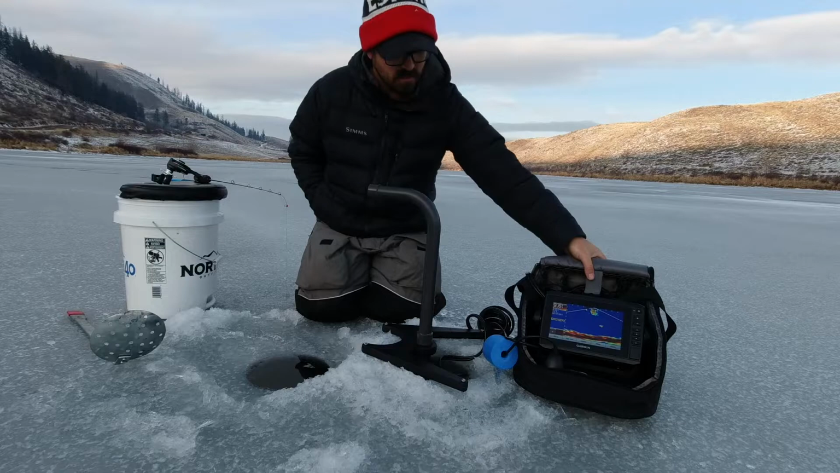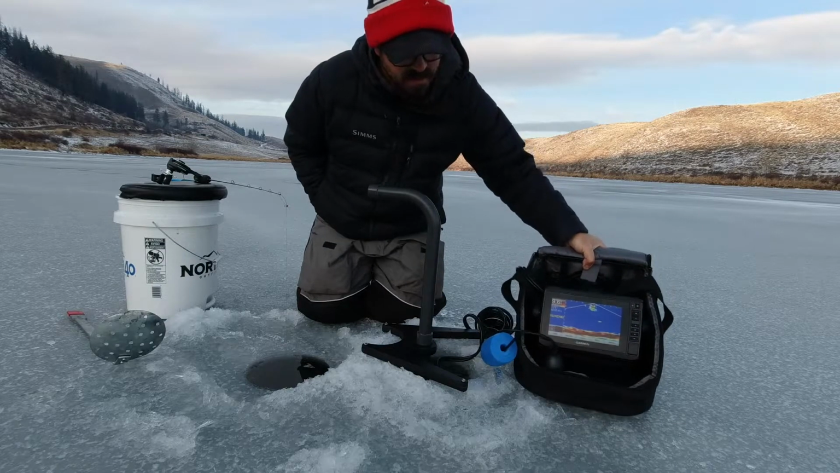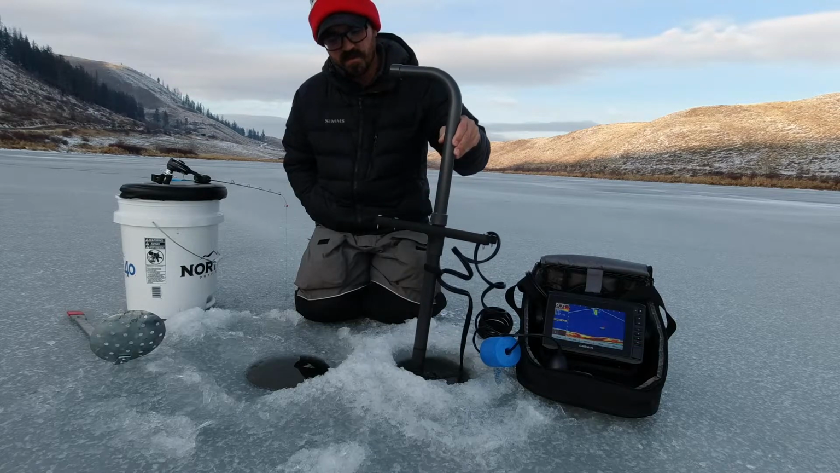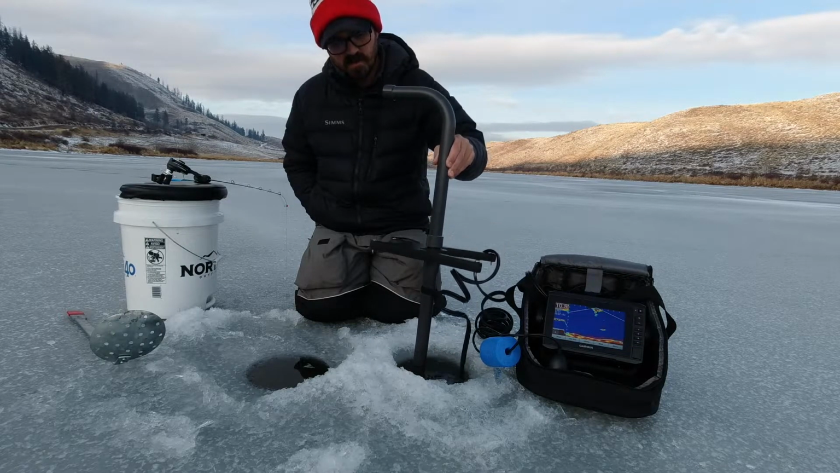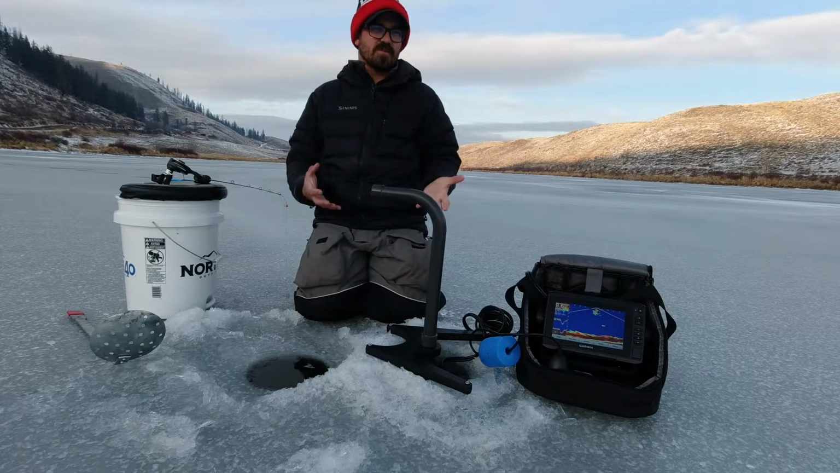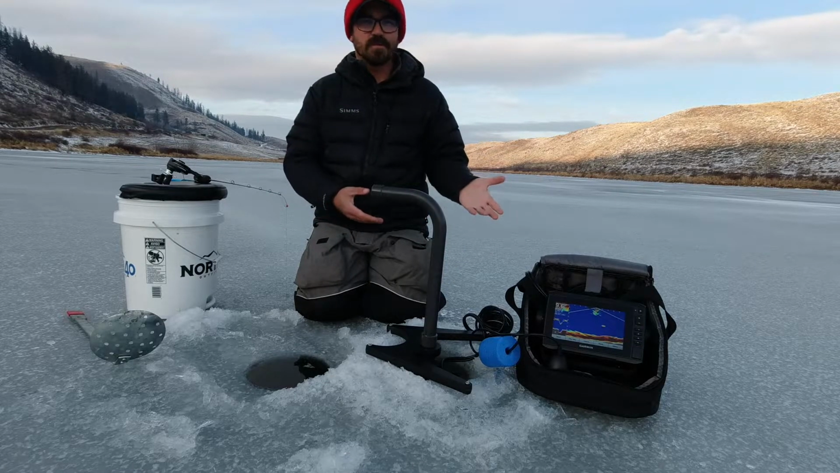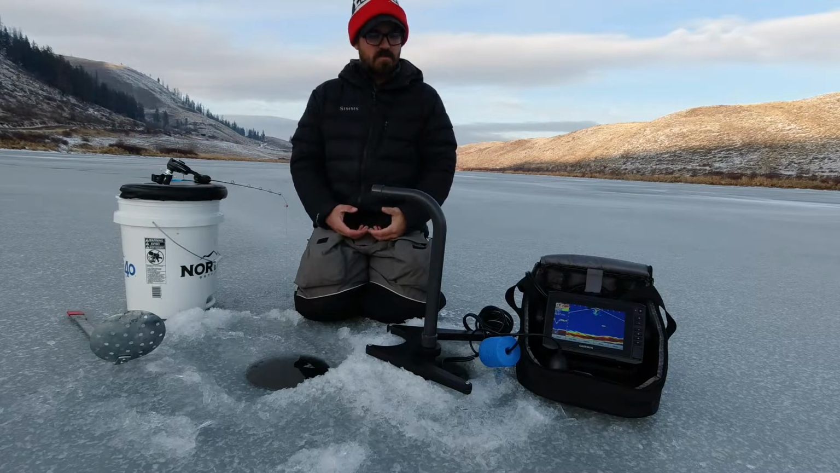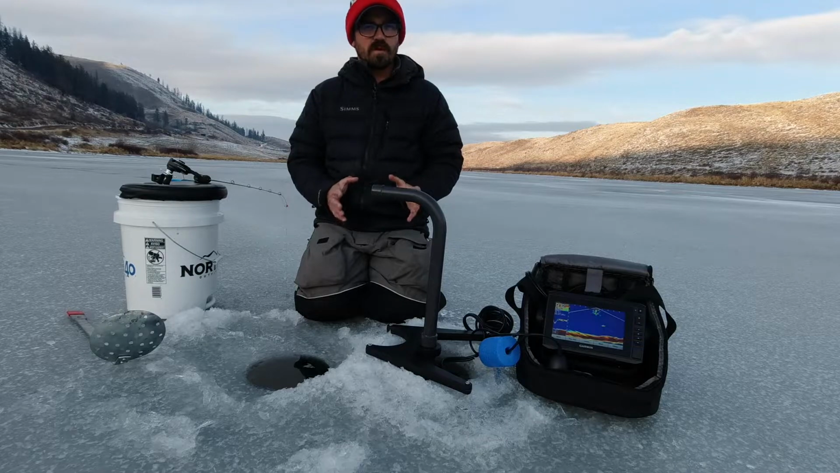Additionally, it is a rather large unit, and you can see how big and heavy this is. Plus, you have to have the transducer mount that rotates. That's also quite large, so it takes up a lot more space than a traditional flasher or ice fish finder unit. So those are 2 major knocks.